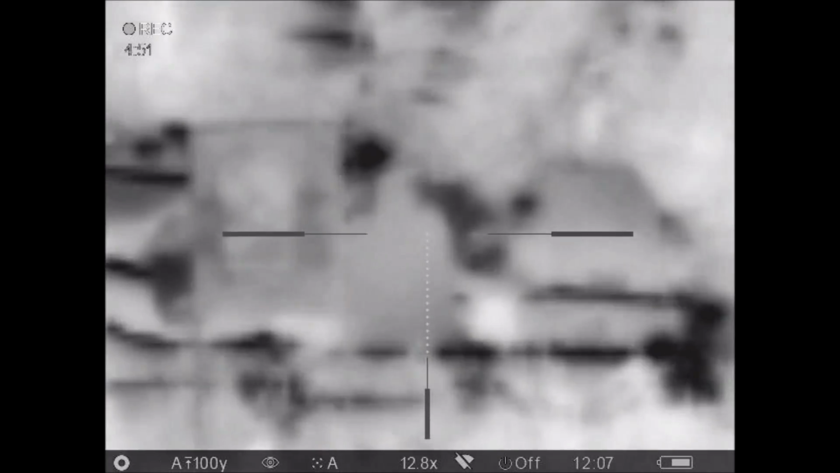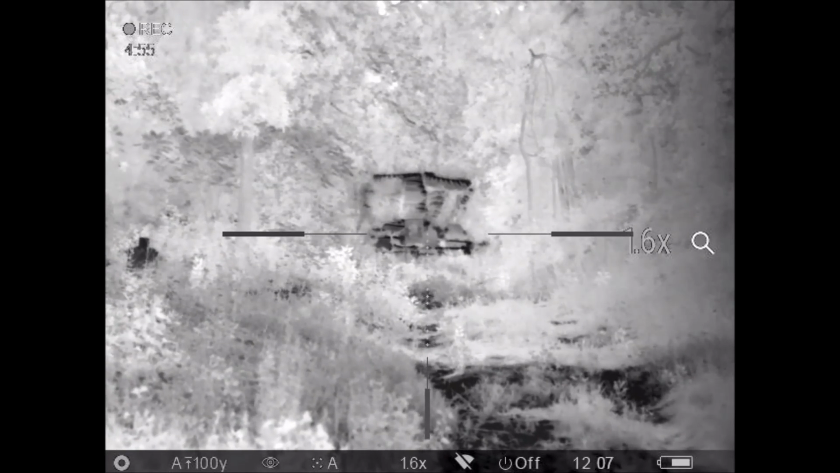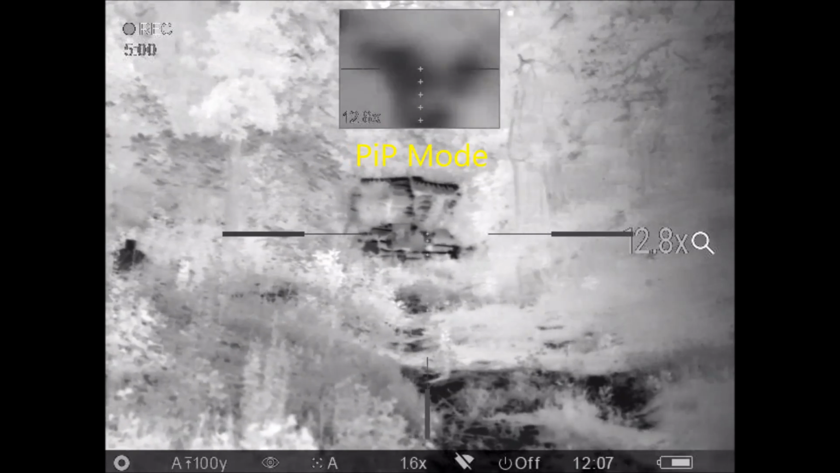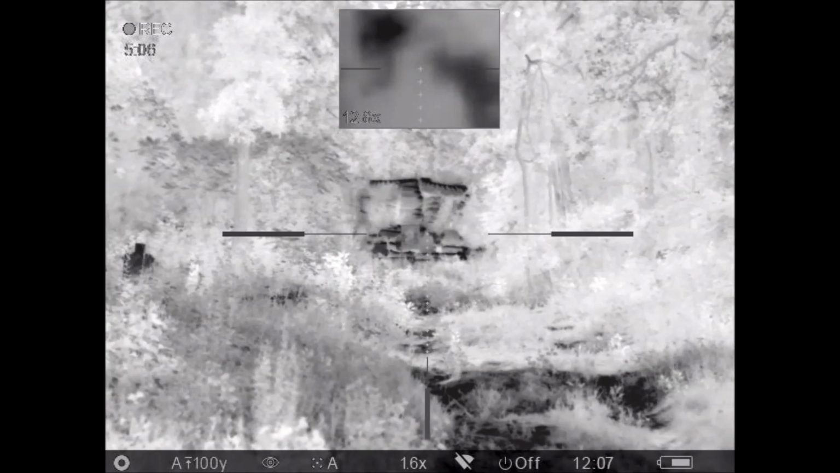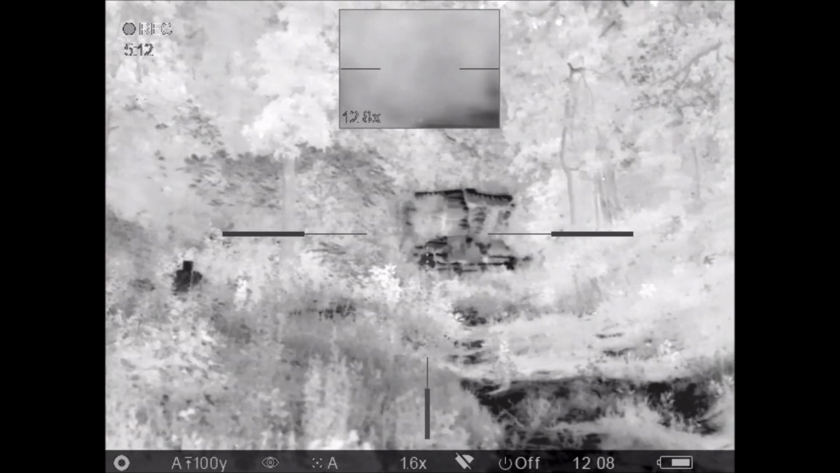Get back out here, and this time I'm going to do something different. I'm going to use picture-in-picture mode. And what's neat about picture-in-picture mode is that the larger picture remains at 1.6 power, and you can zoom in the picture mode to 3.2, 6.4, or 12.8 power digital.